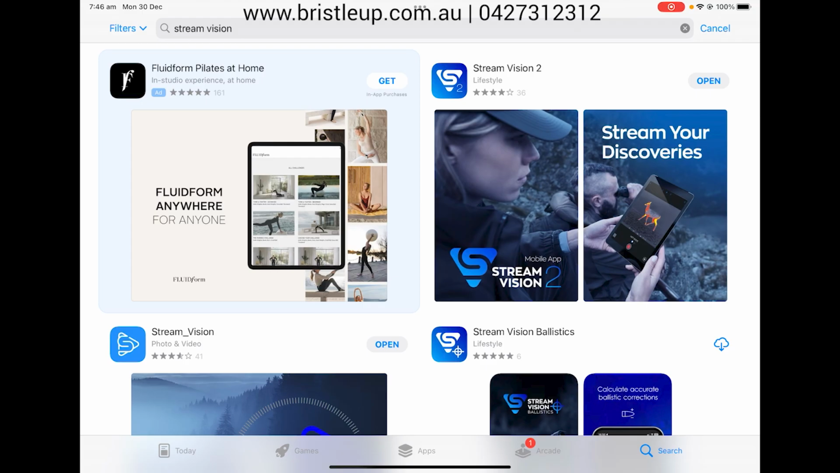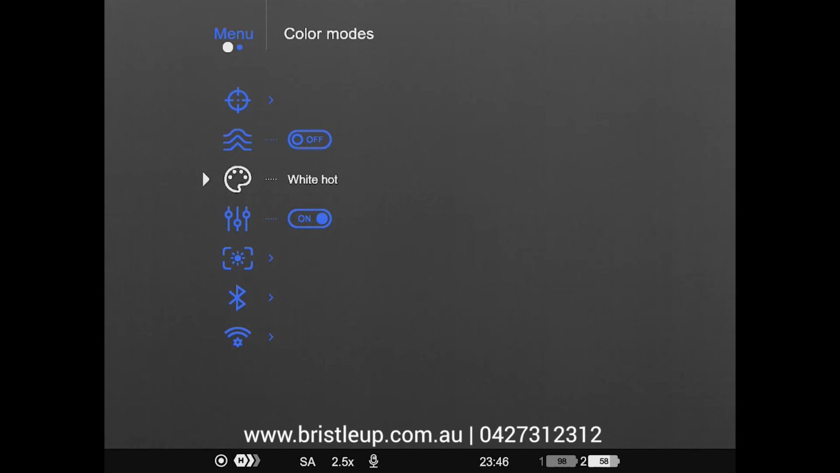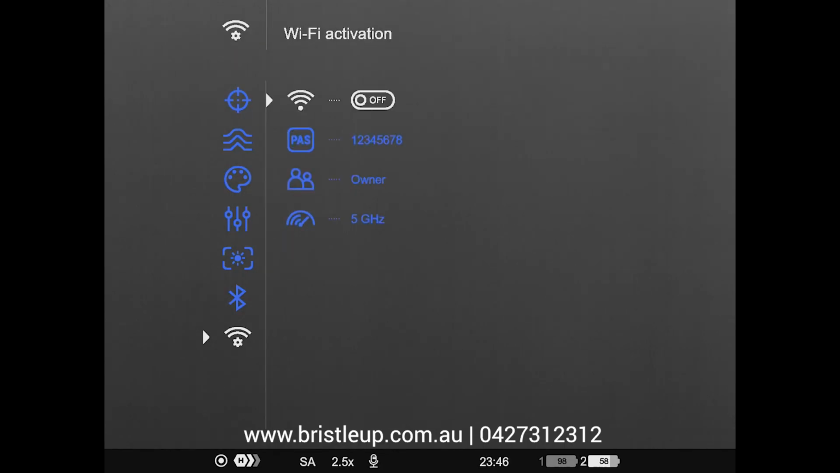Let's go over to our Pulsar device now and make sure that we have the Wi-Fi connection turned on and see what the password is. Alright, so we want to press and hold our menu button, which is our scroll wheel button, and then we want to scroll through until we find Wi-Fi settings. Then we want to single press on our scroll wheel button, going into the next menu, and then single press to activate our Wi-Fi. You'll see the password there, the owner, and your Wi-Fi band.